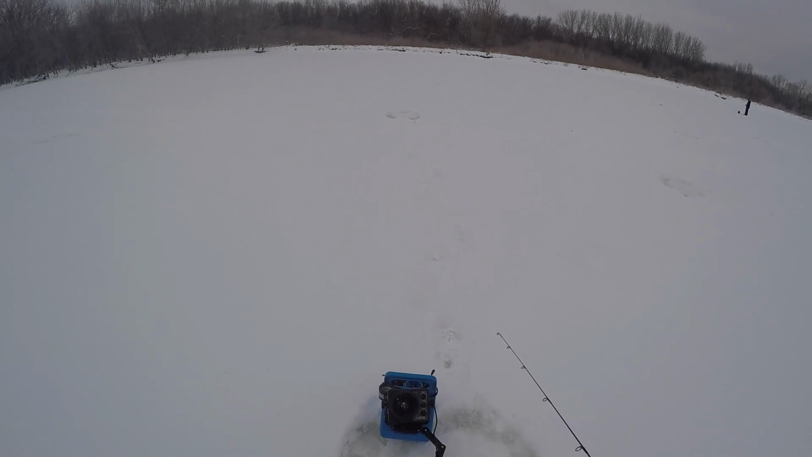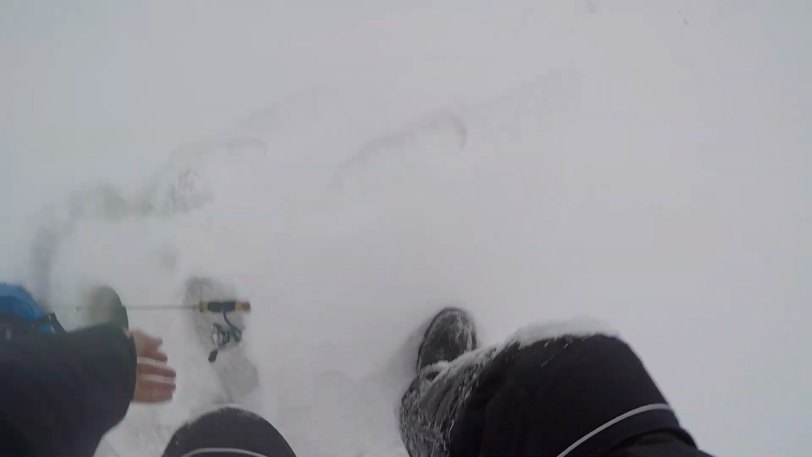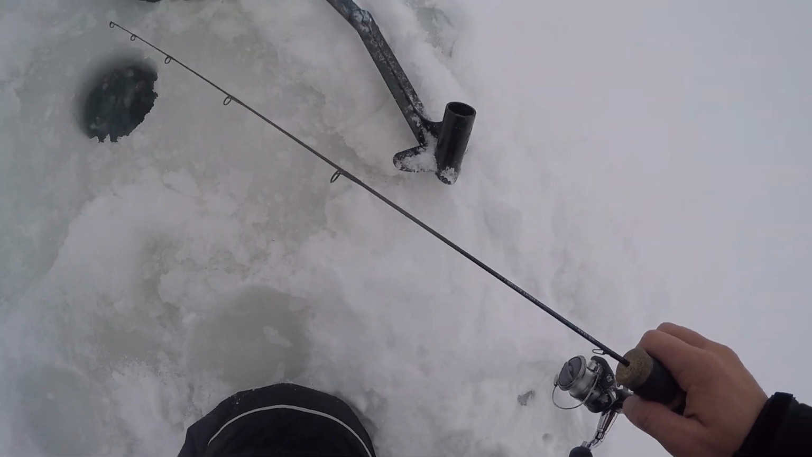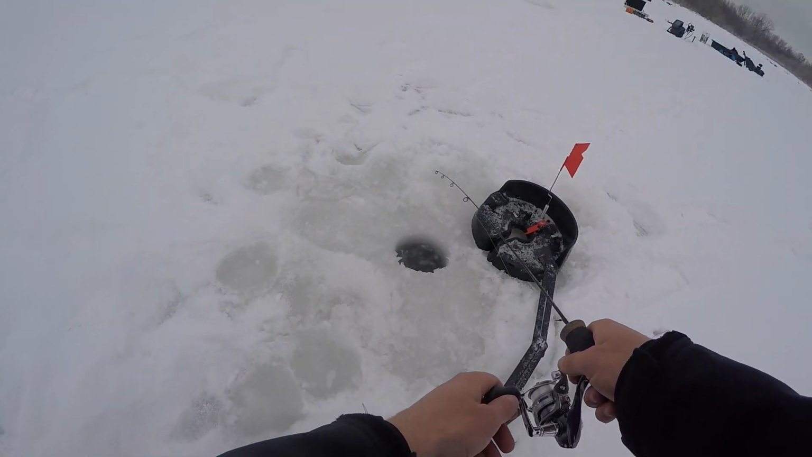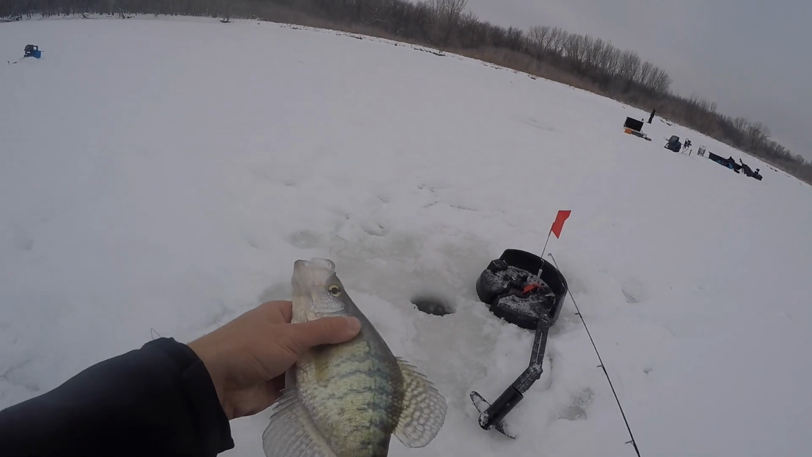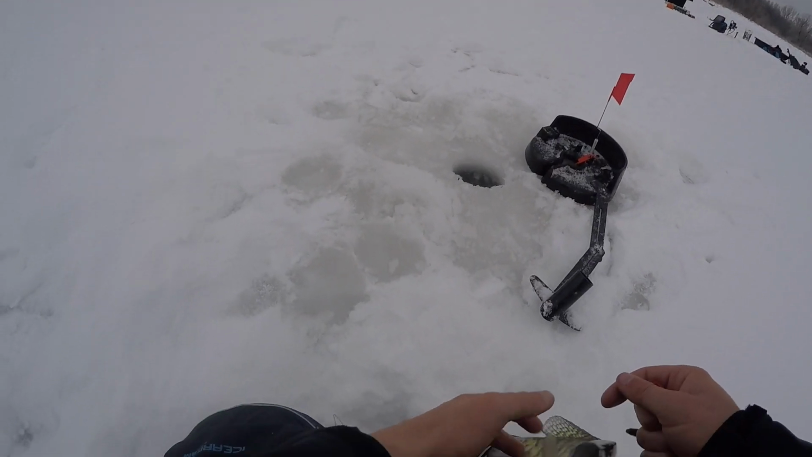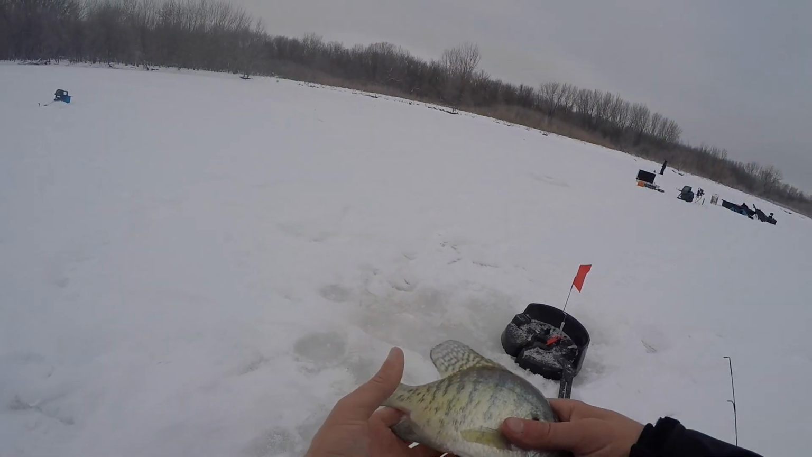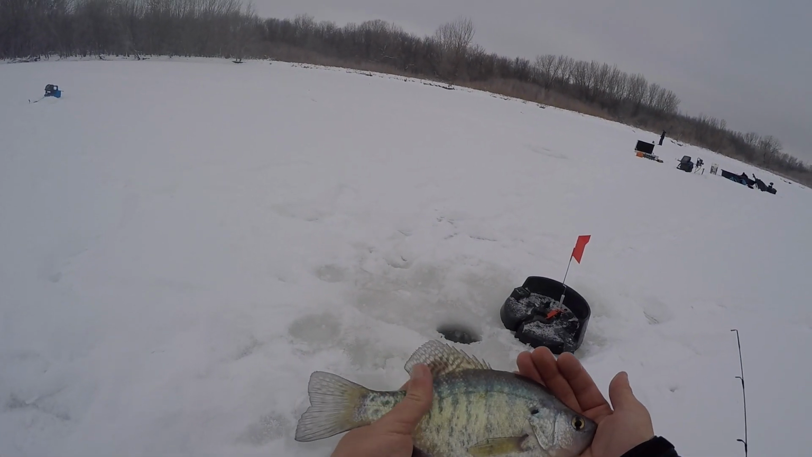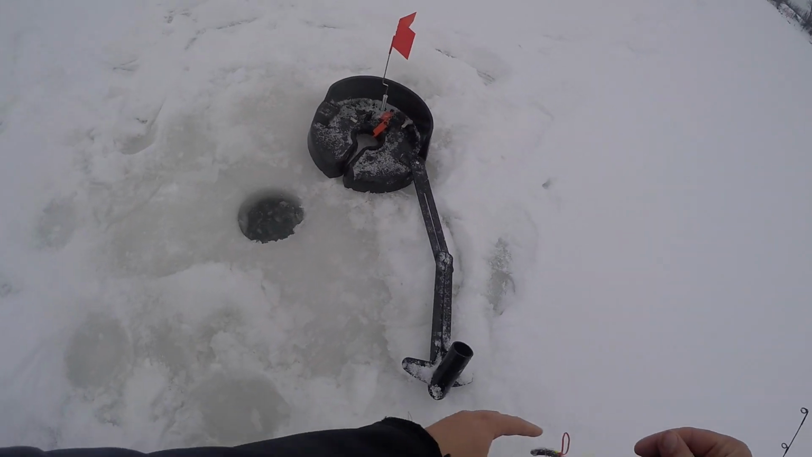I literally dropped my Vexilar in my first hole and there was a fish down here. This sucker just got cracked. There's our first one, just a little guy. A little whitey. Beautiful little fish. I mean, probably an 8-9 incher. Nothing crazy. Nice little eater. Get him back and get that minnow down if he's still alive. Sucker got crunched.